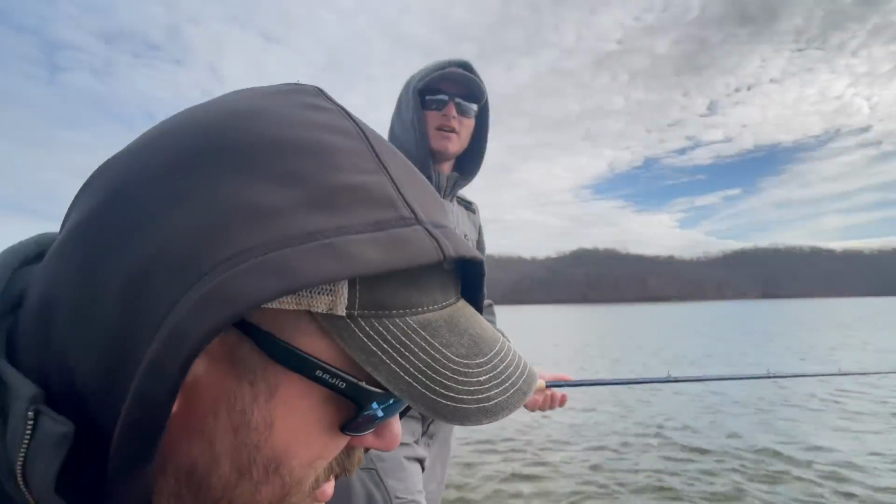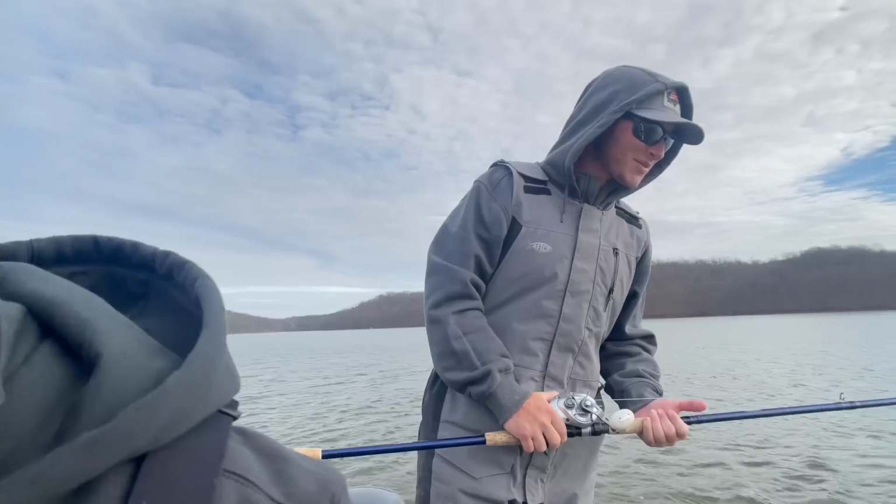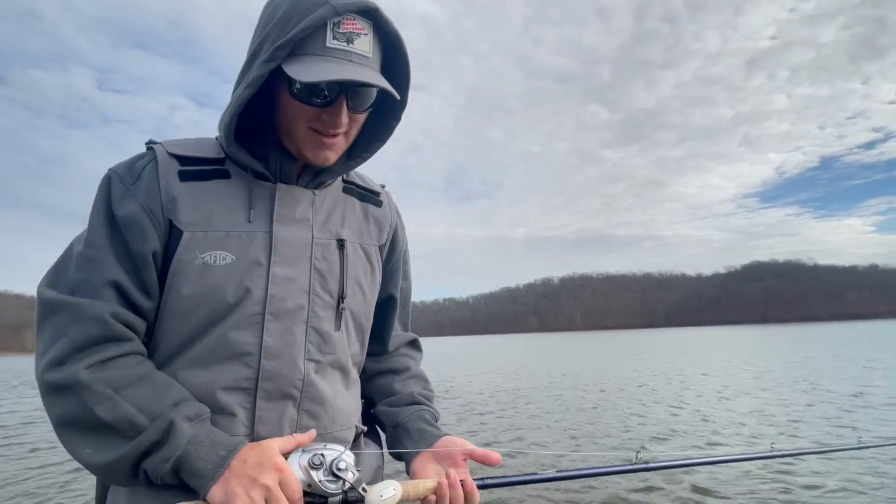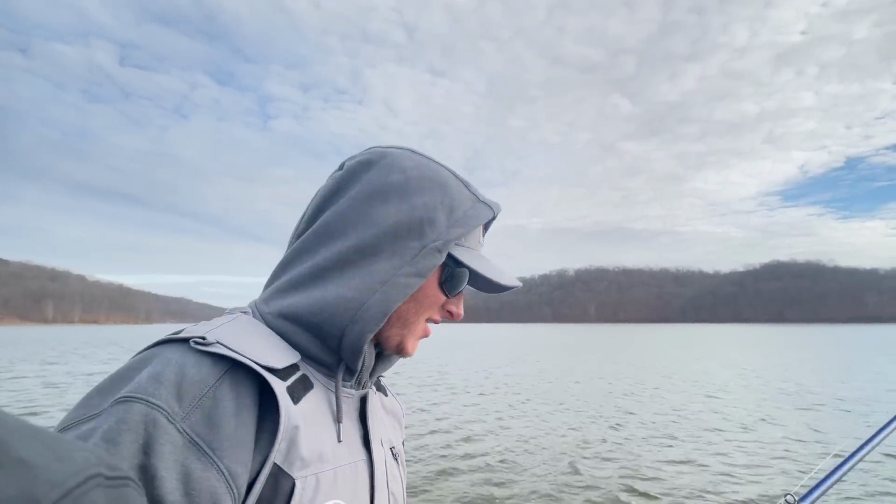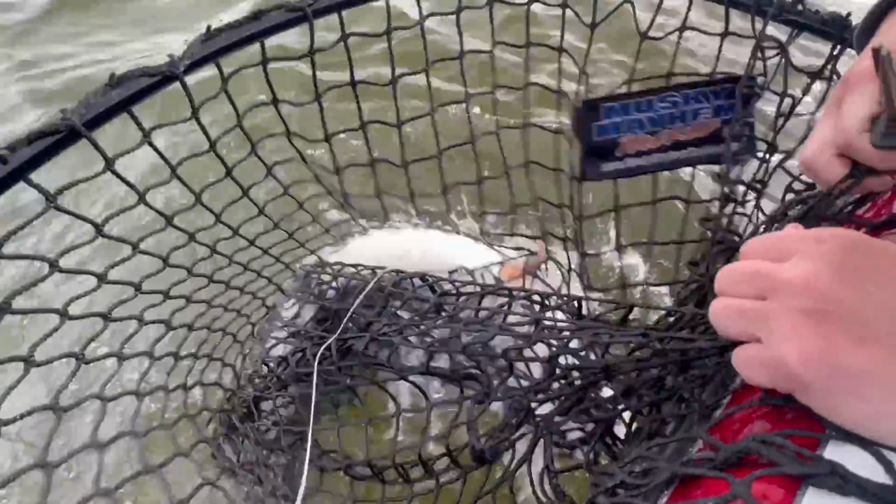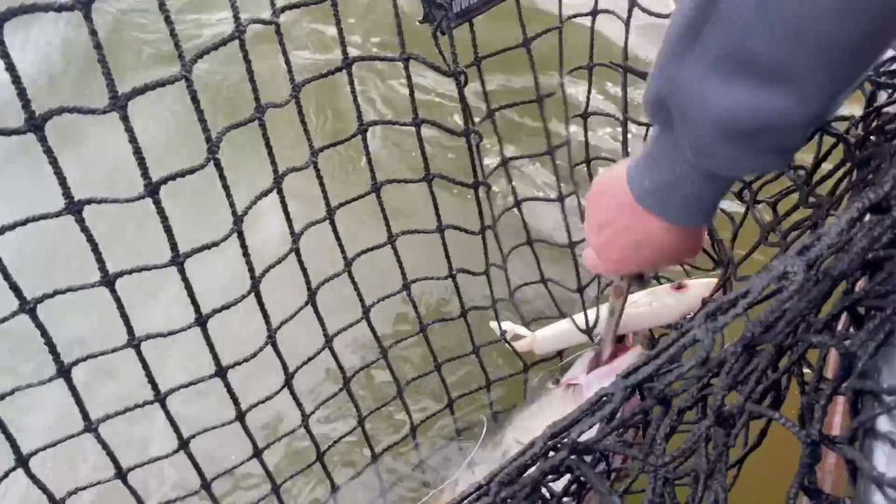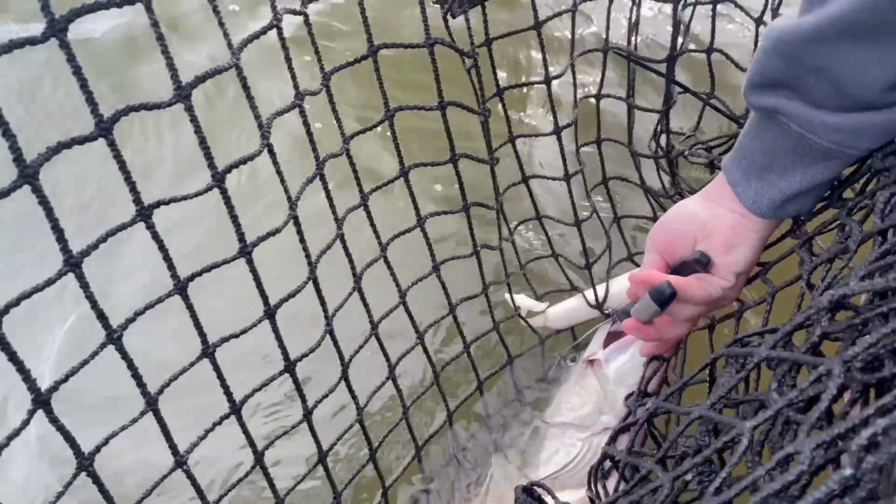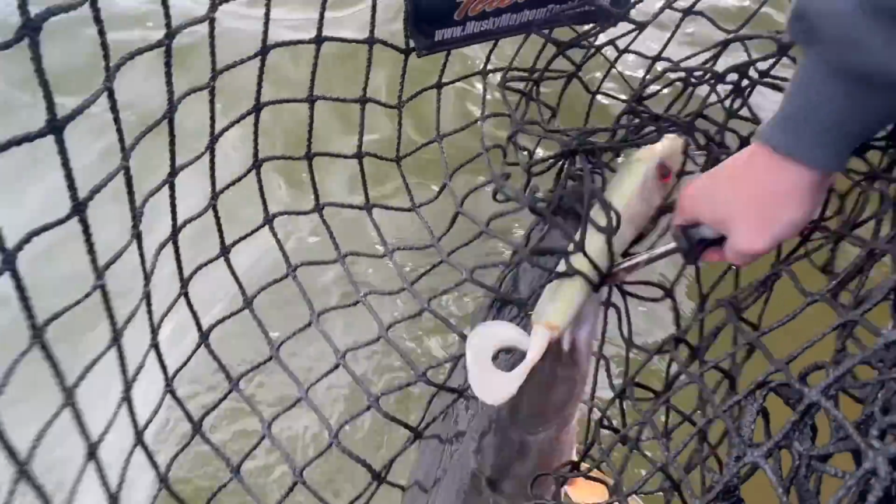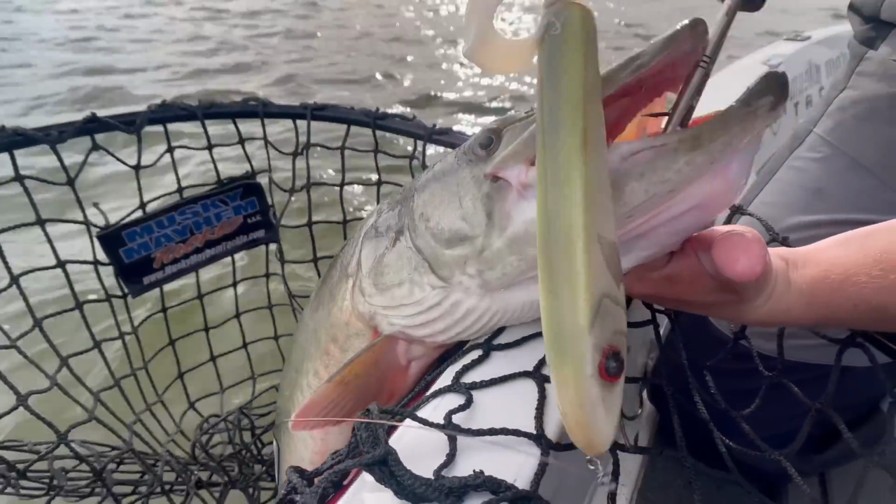Really nice fish. Bill's going. Sweet fish on the glide bait. Got me way out there on the cast. T-boned. That glide bait just absolutely T-boned. Open up, honey.